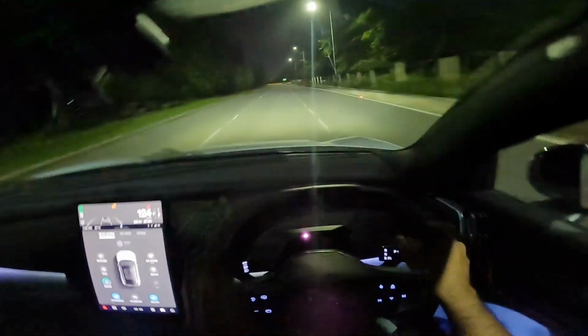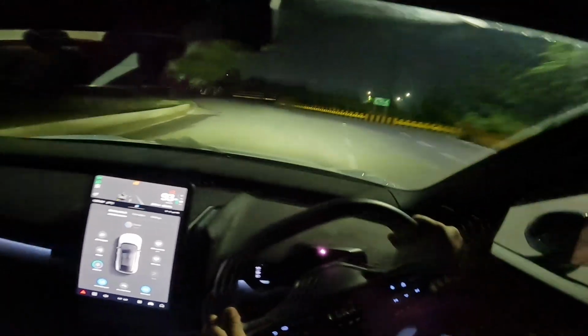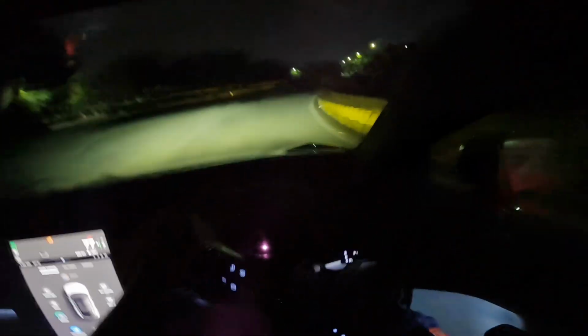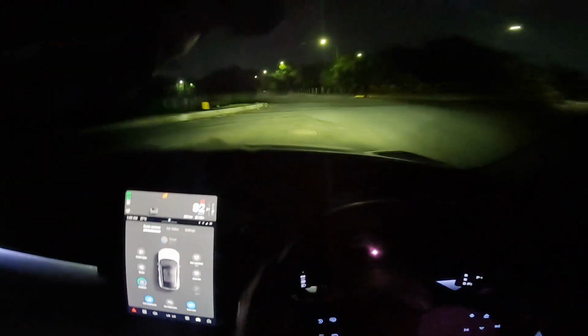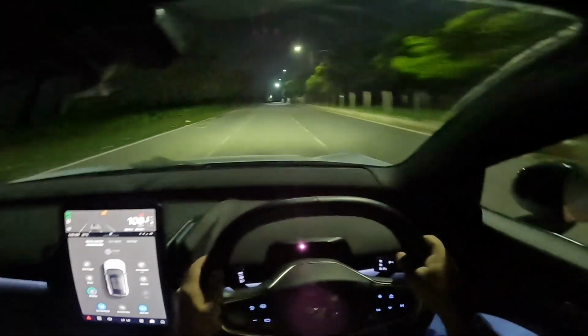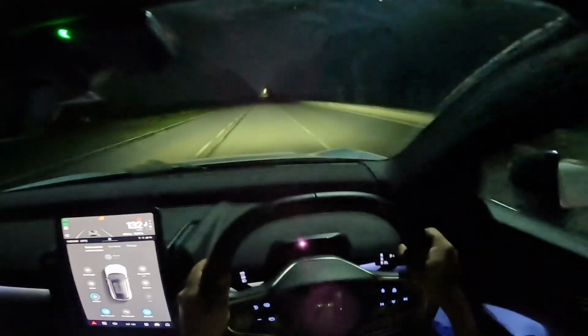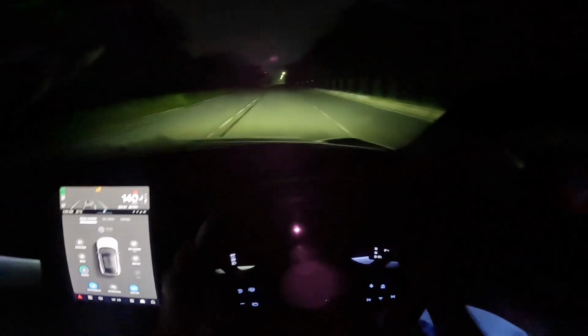And the suspension is marvelous. Brake, brake, brake, progressive braking. Still on the brakes, and throttle. Woo! Lovely, lovely, lovely. Oh my God.